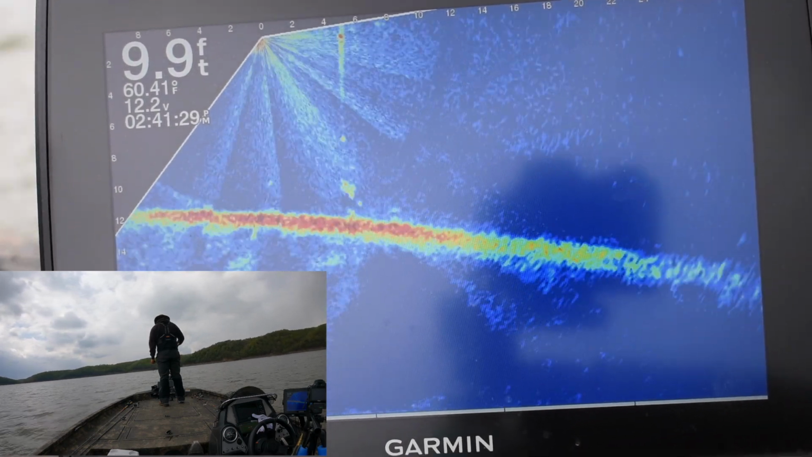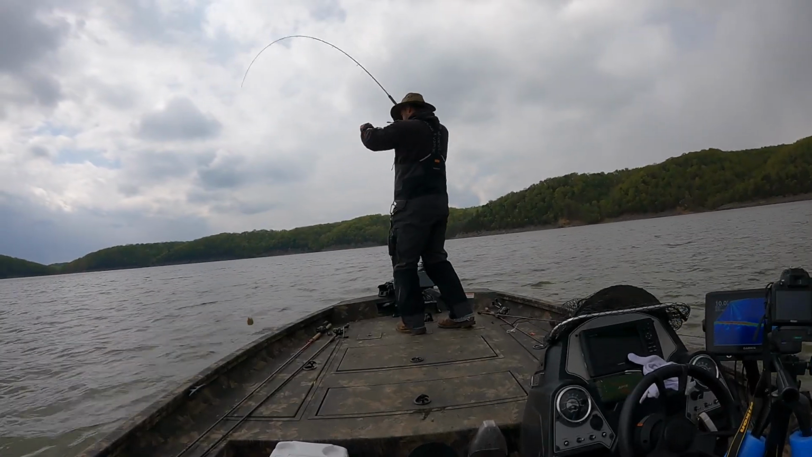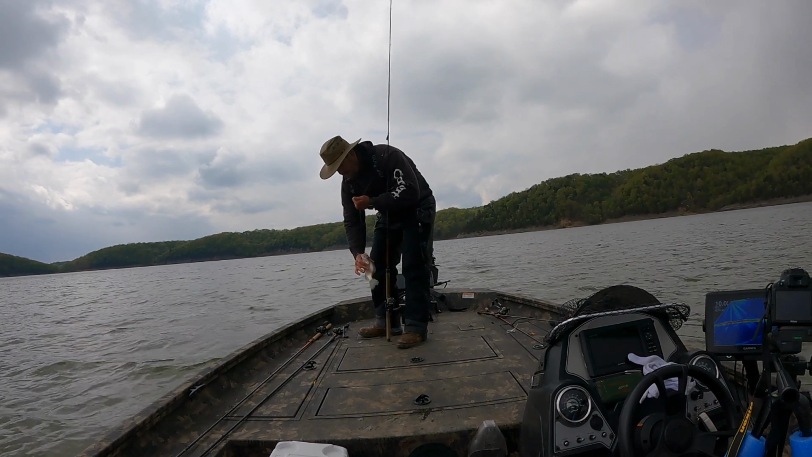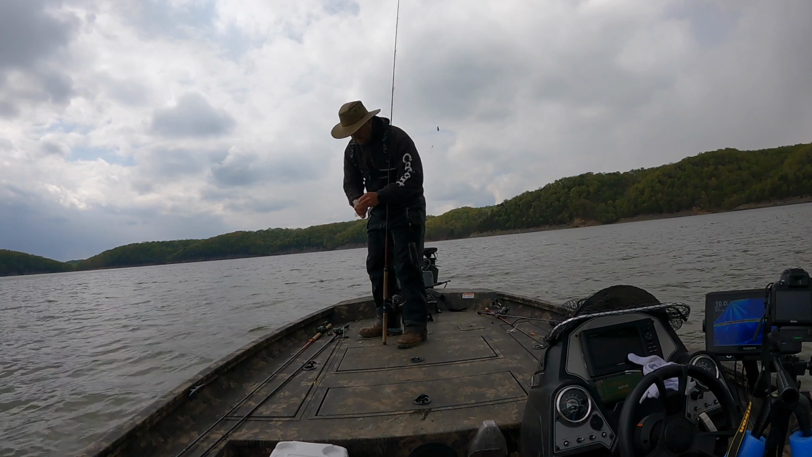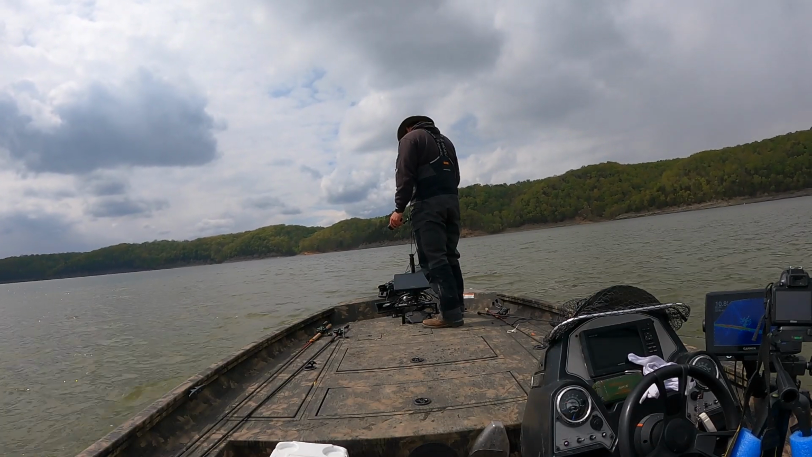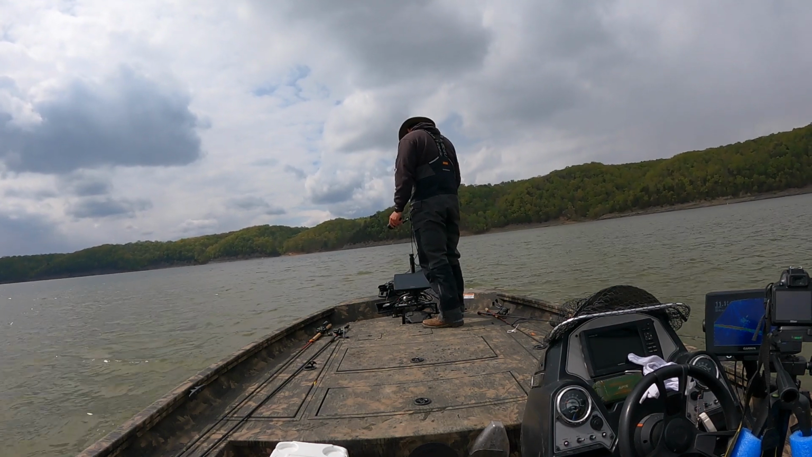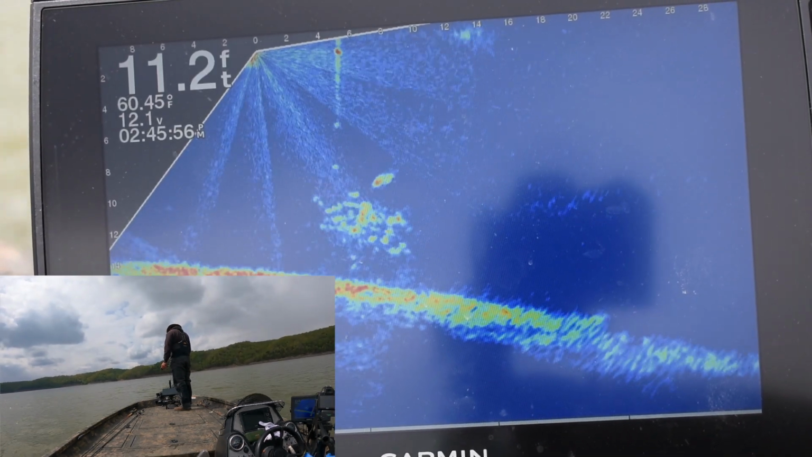I mean, crappie are going wild right now. I don't know if I told you in the last video or not, but well over 100 keepers were boated last week. I think it was around 170 legal size fish boated last week out of 4 days.